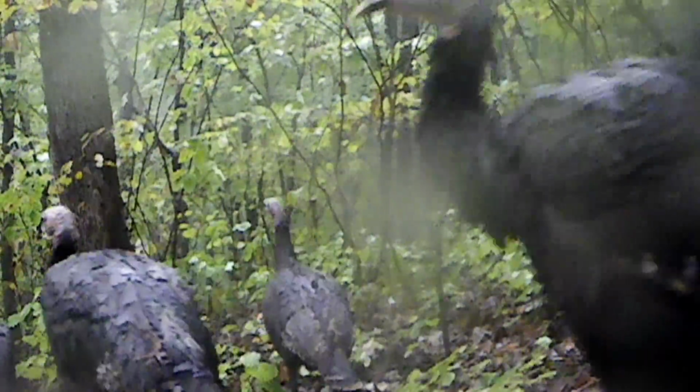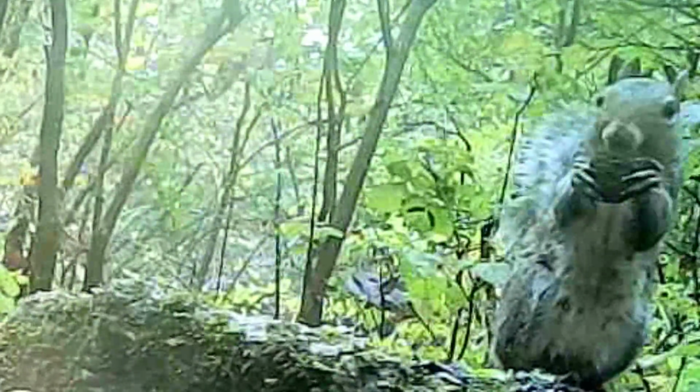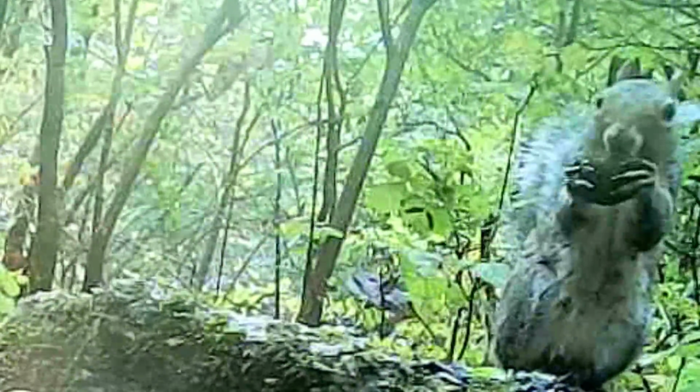Well, the turkey are moving around in this old rain. And the squirrels, oh, they're having the time of their life. Even the old bucks are starting to come out a little bit. It's cooling down.